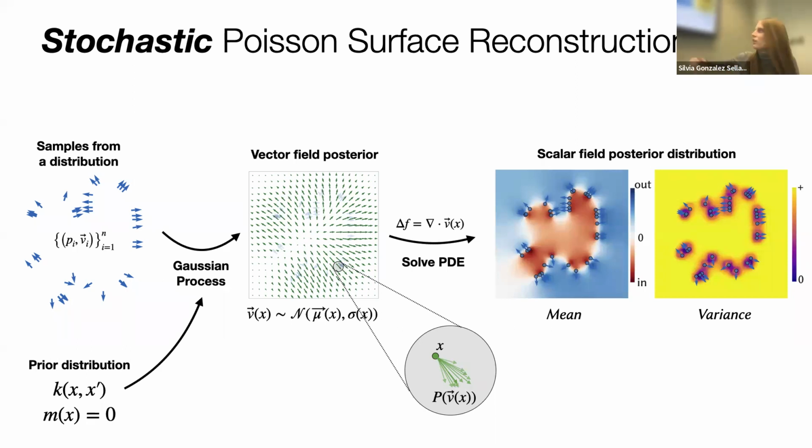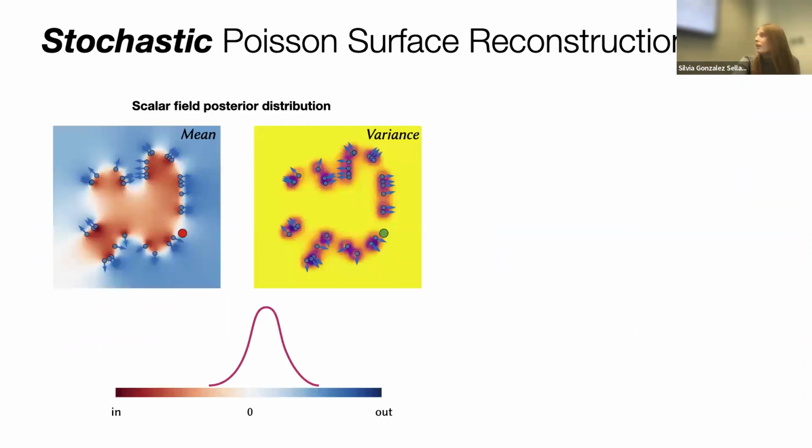Right. So what does this scalar field posterior mean? It means that for every point in space, we have a mean of what the scalar function looks like, but we also have a variance of what the scalar function looks like. And this gives us a whole Gaussian distribution of what the scalar value at this point is. This Gaussian distribution is fully determined by the mean and the variance.